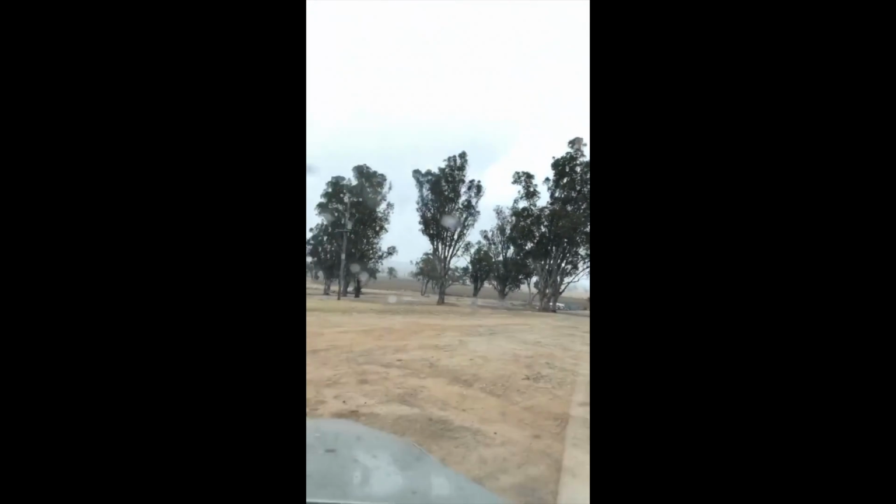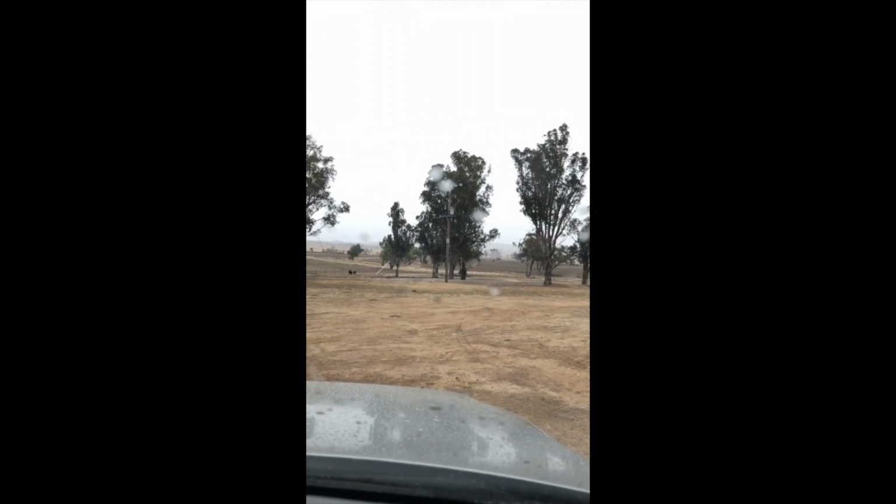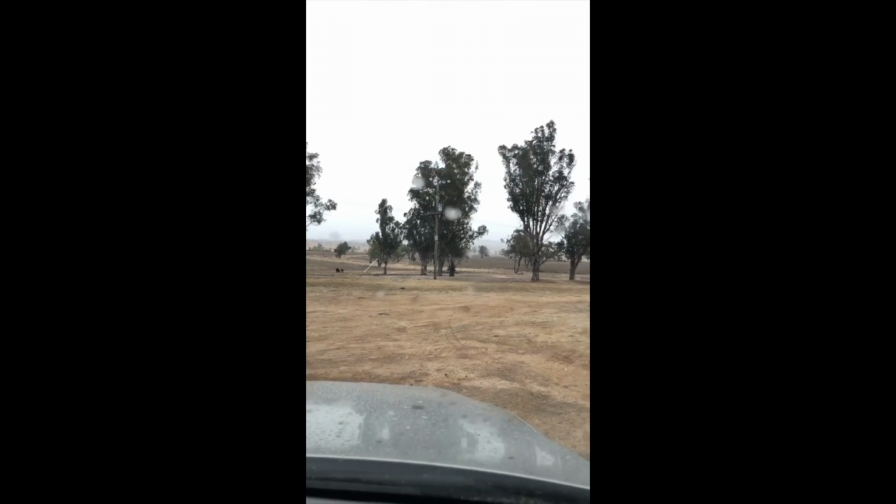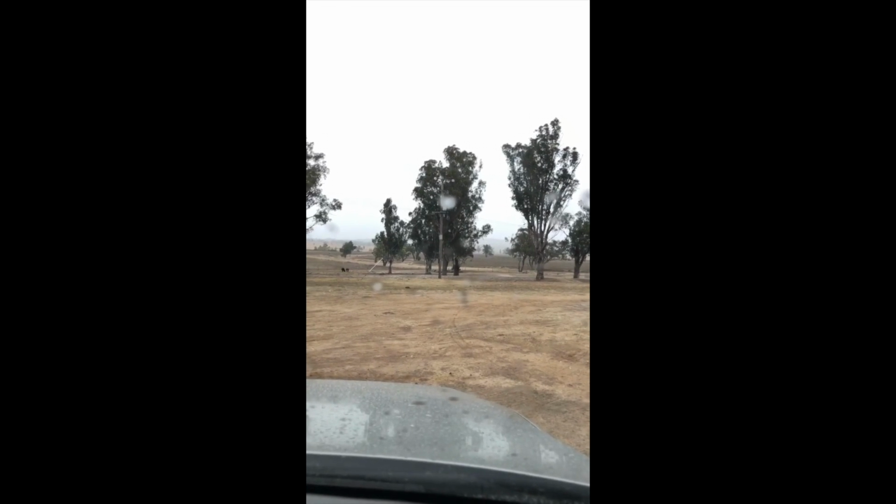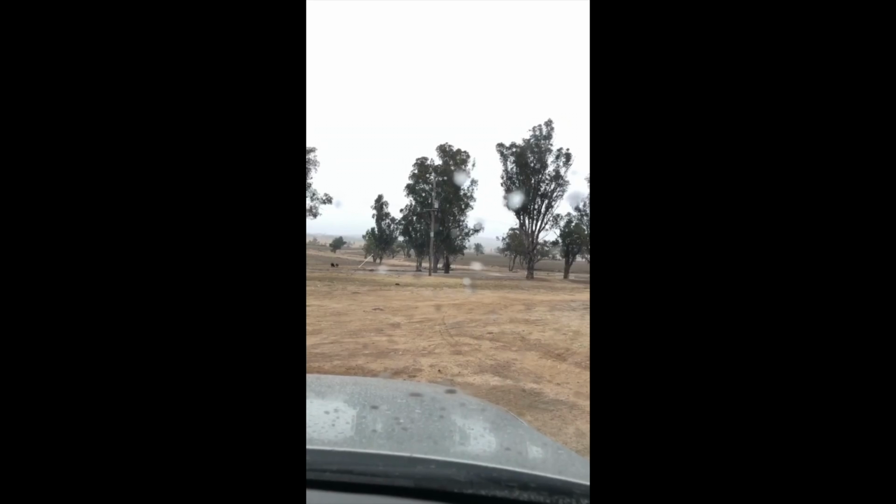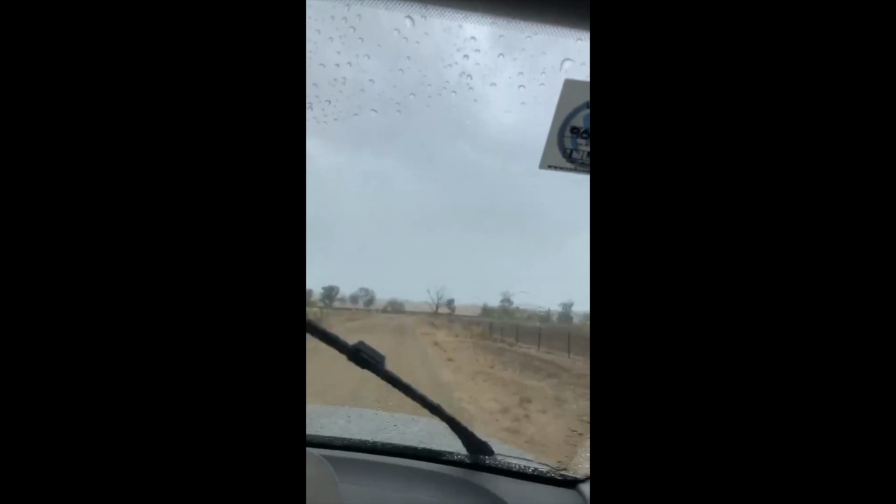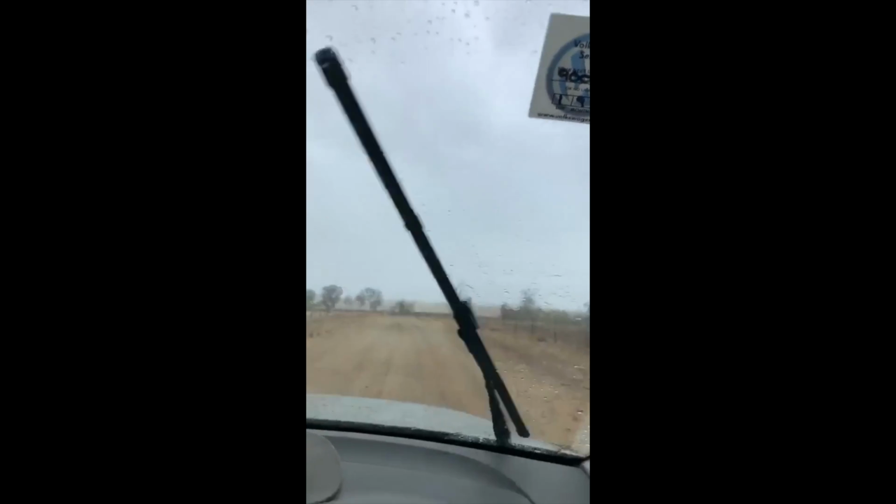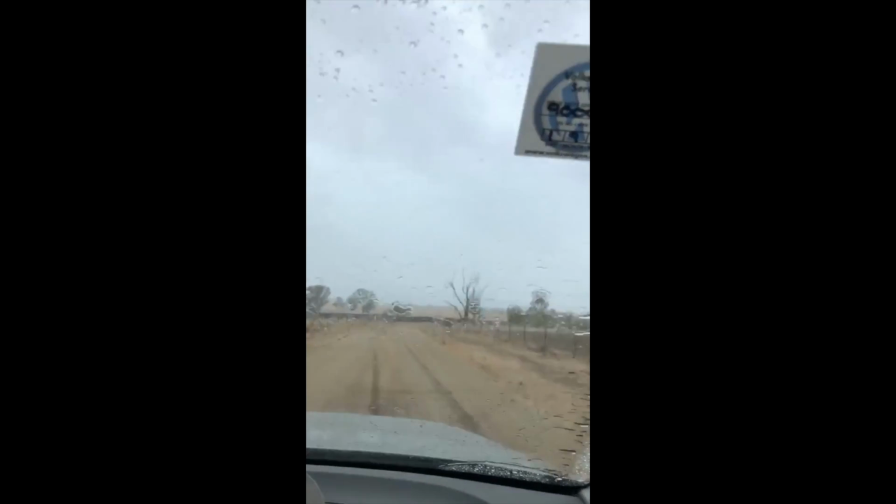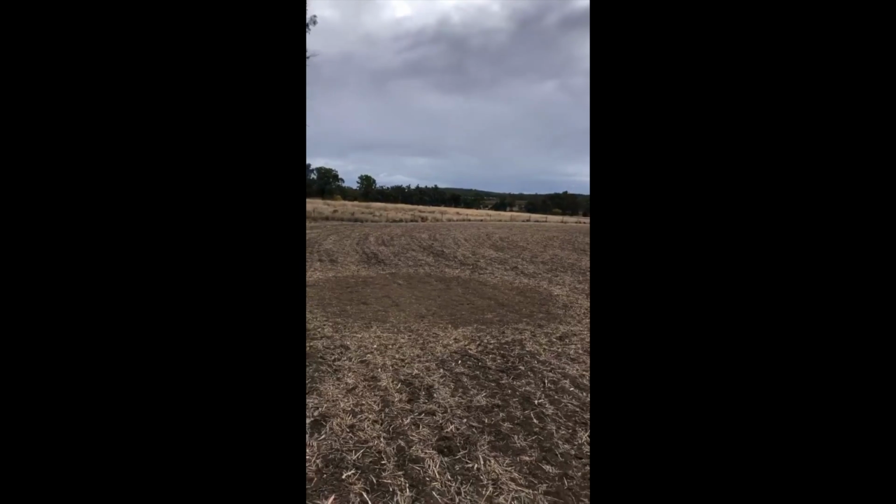The only thing that somewhat troubles me about this rain is it might dampen the bait station's effect. So we're going to go put out a whole heap of grain and hopefully pull some pigs in, but the rain may dampen the scent a little. In the thick of it now, I just had a look at the radar. I think this is literally it. It's just going to move over and keep heading east, so that's all right. Let's go look for some piggies.